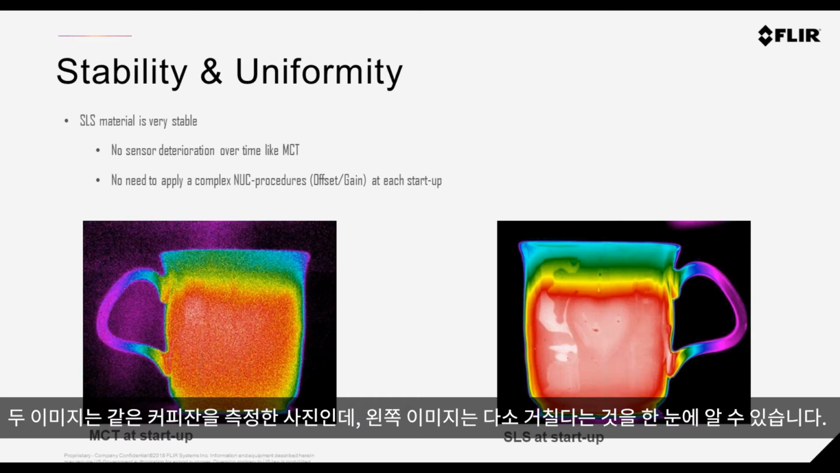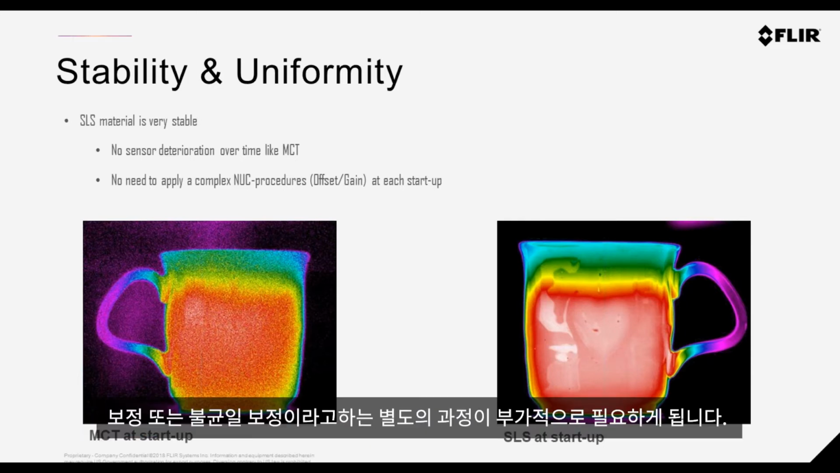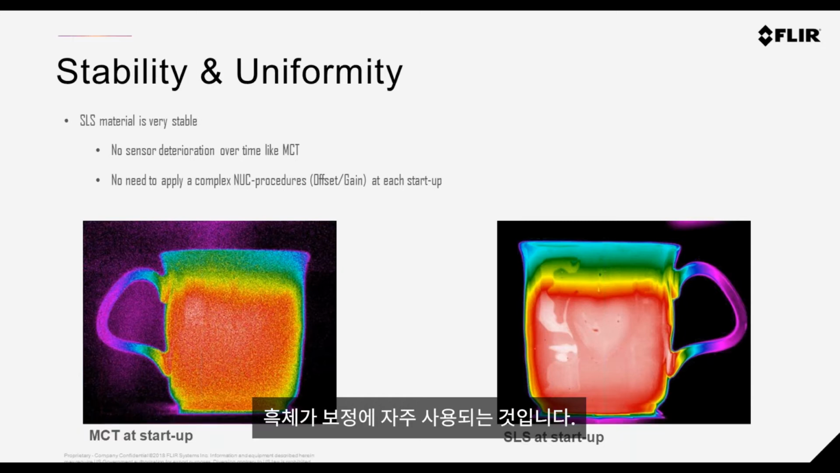The image on the left is rather grainy, and it would need what we call a non-uniformity correction. This could be done with a black body, and often you need to put the black body in front of the sensor, which is a homogeneous source. And here we can improve and flatten the image.